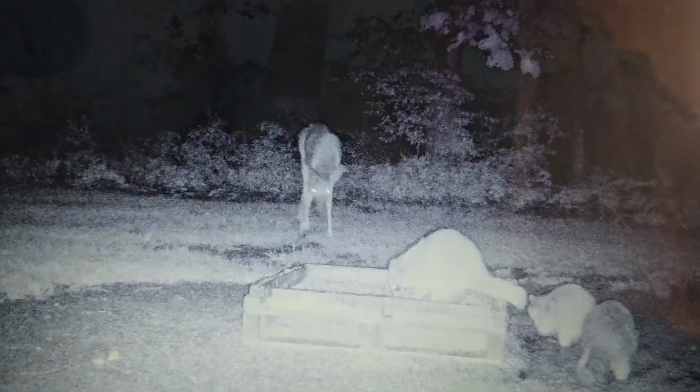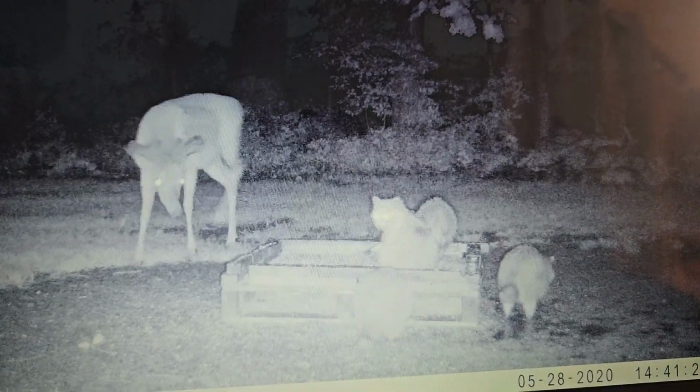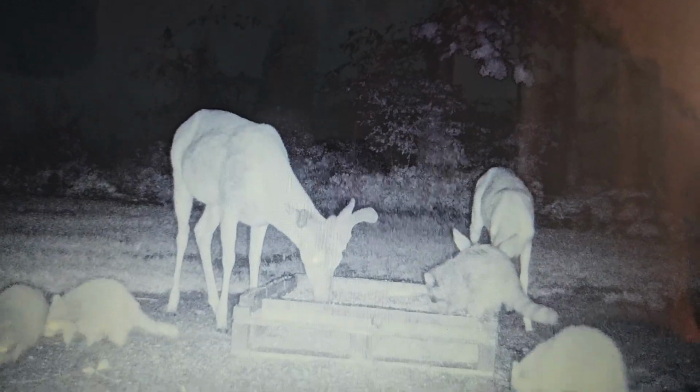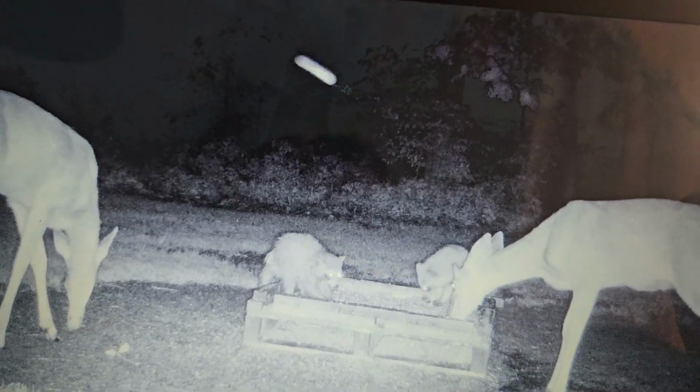You can see him licking the mineral on his nose. He's definitely eating that mineral. Here he comes back again. They do love mineral. There's probably two twins right there.